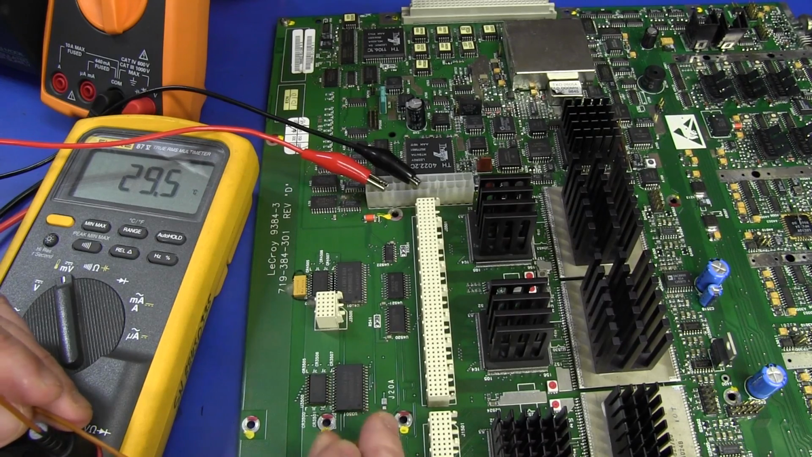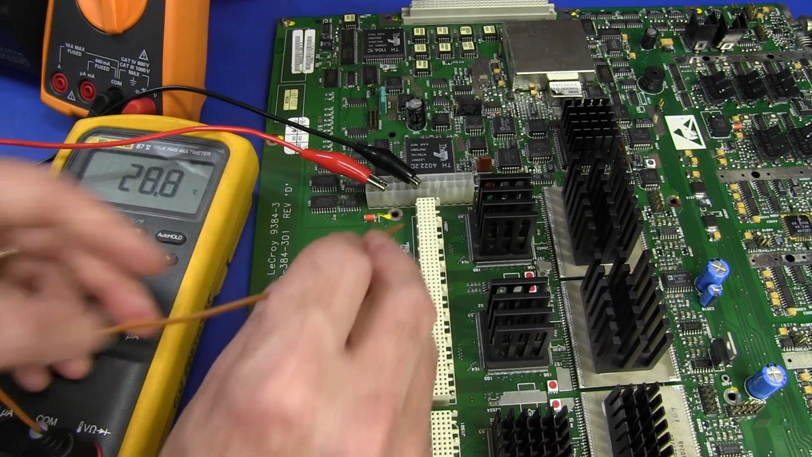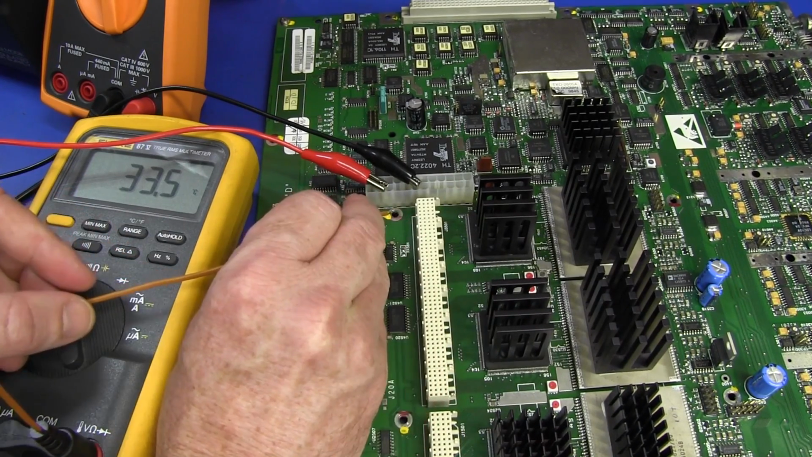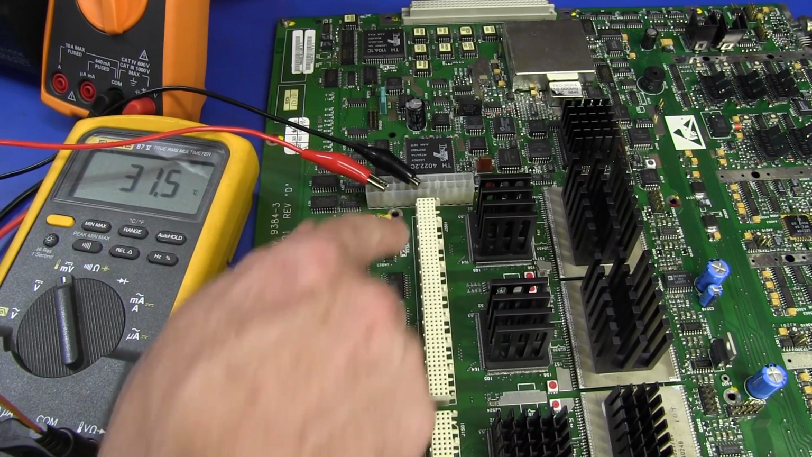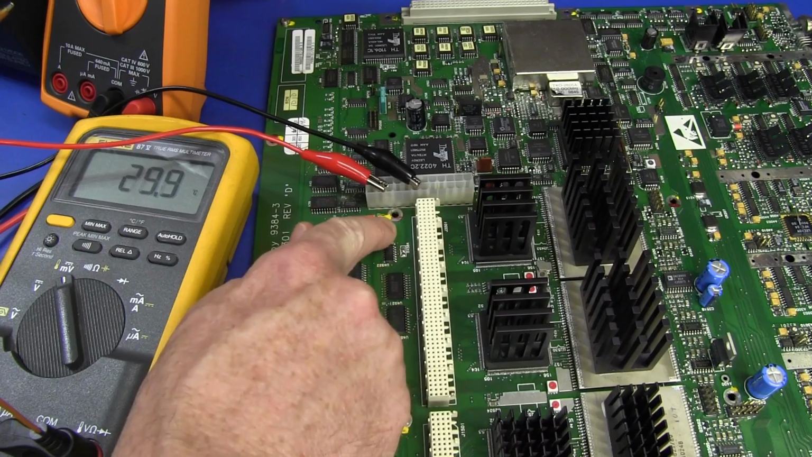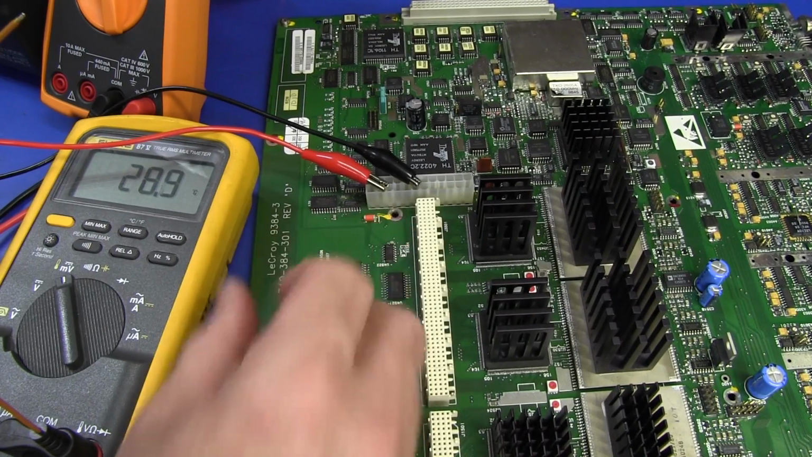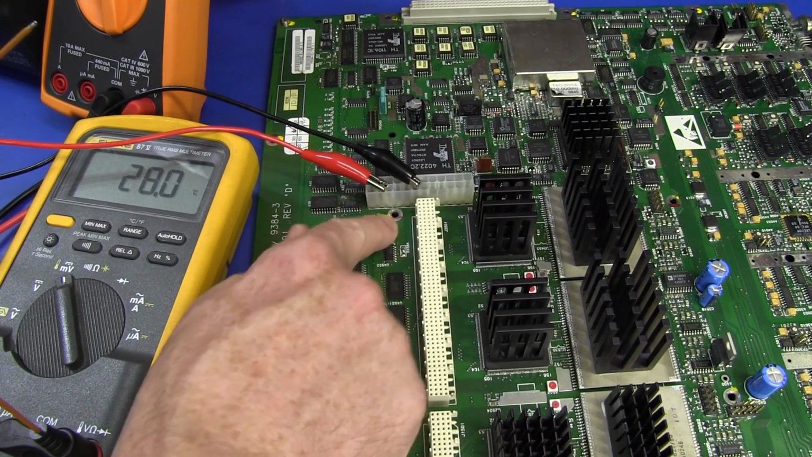Possibly, even all the way over to here, because I wouldn't have expected that to be warm at all over there, but this one over here is definitely hot. There's something going on there. If you design this board properly, and these large mounting holes here, you should have a power plane pullback, what's called pullback, from around the holes, so that when you put screws in there and you tighten them all up, it doesn't crush the power planes inside there.